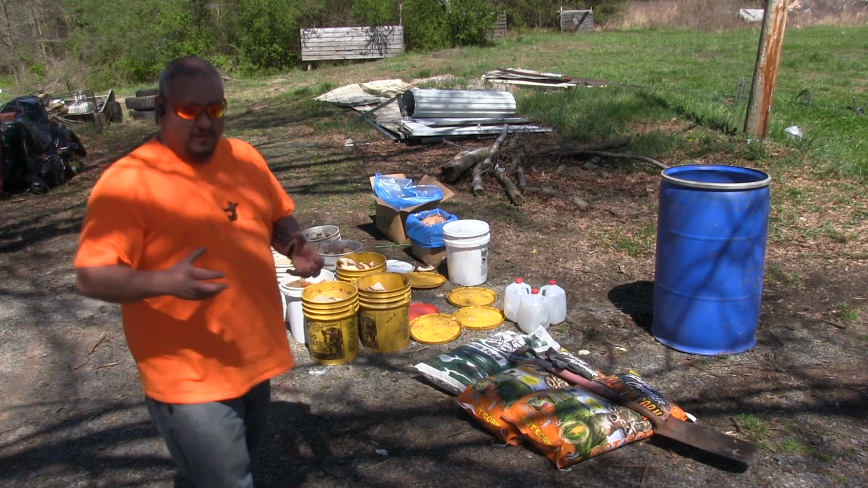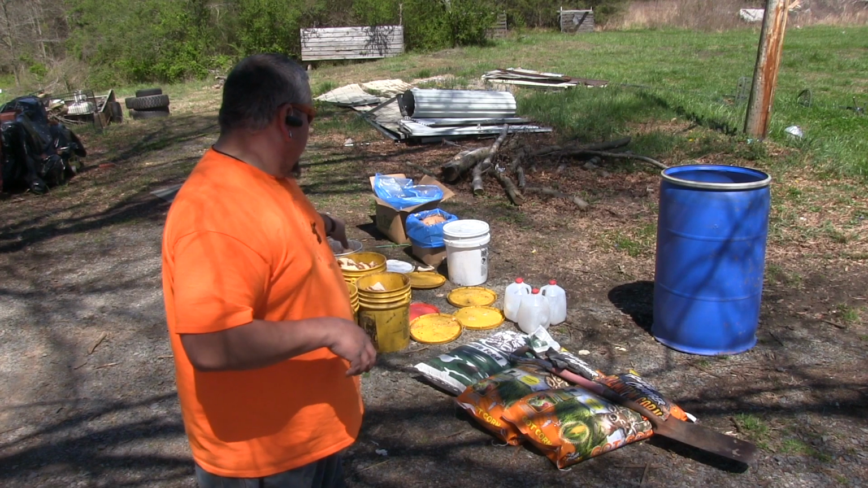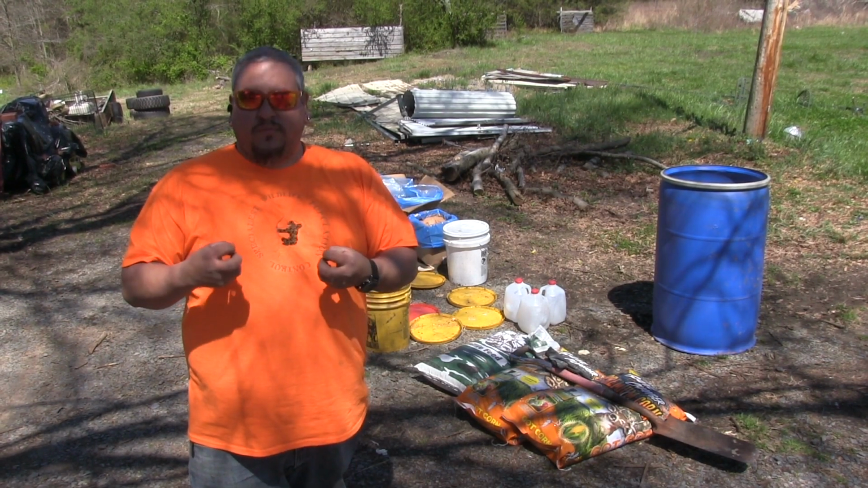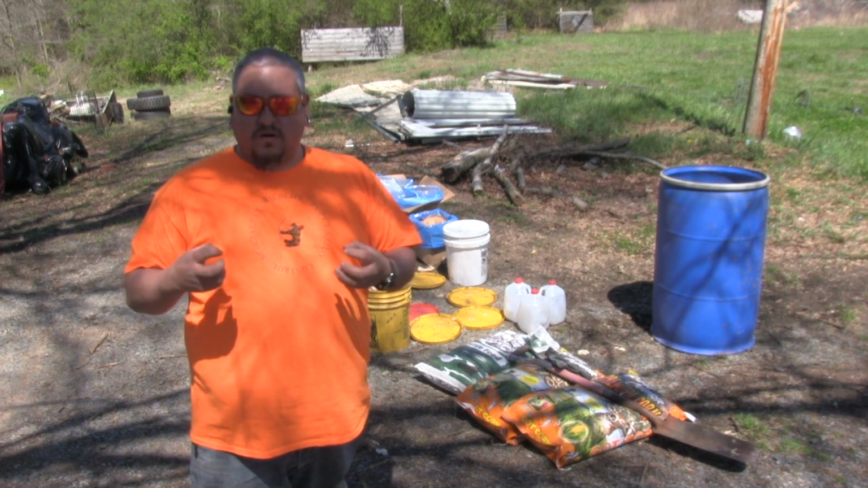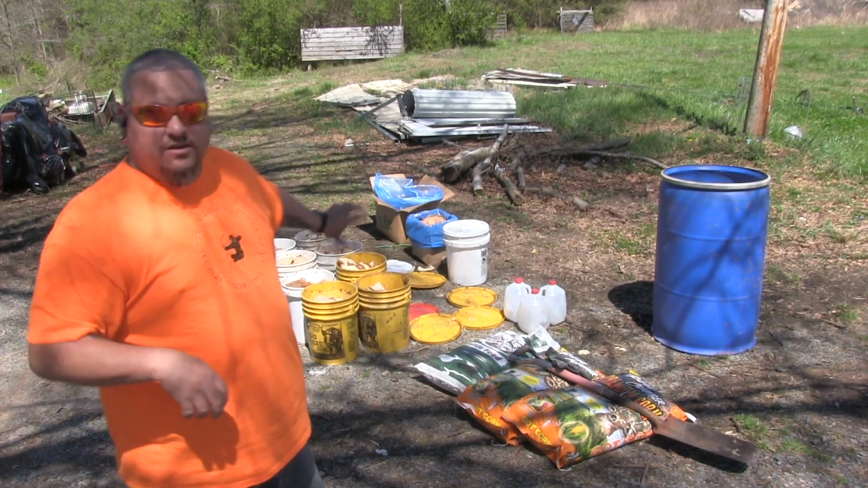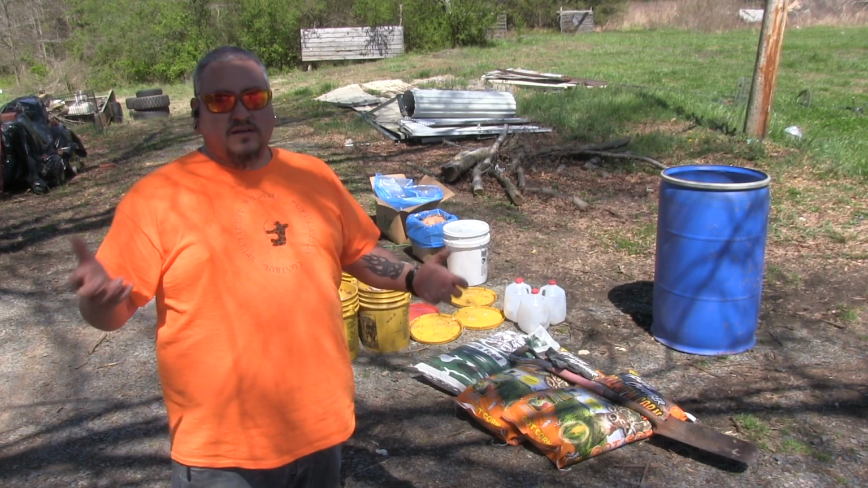And what's going to end up happening is, yeah, corn is dry. So what it's going to do is it's actually going to soak in that sour milk, some of the yeast and stuff from the bread. It's all going to suck into that corn, and it's actually going to end up sucking in all those fluids. So when you go and pour it out, you don't really need a tremendous amount of time.